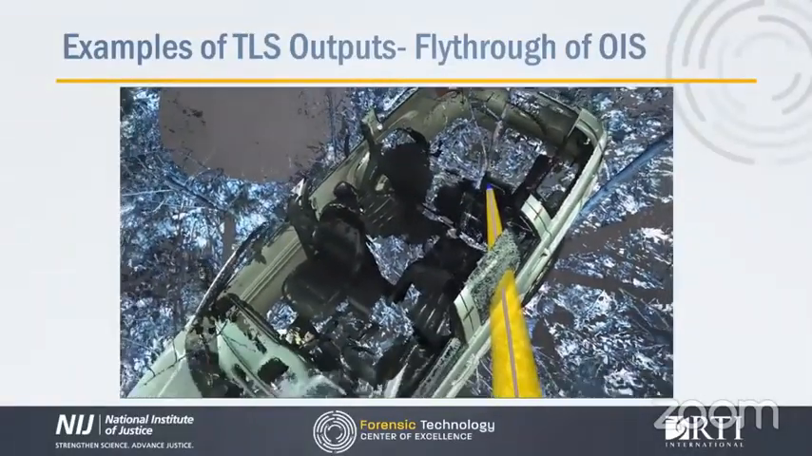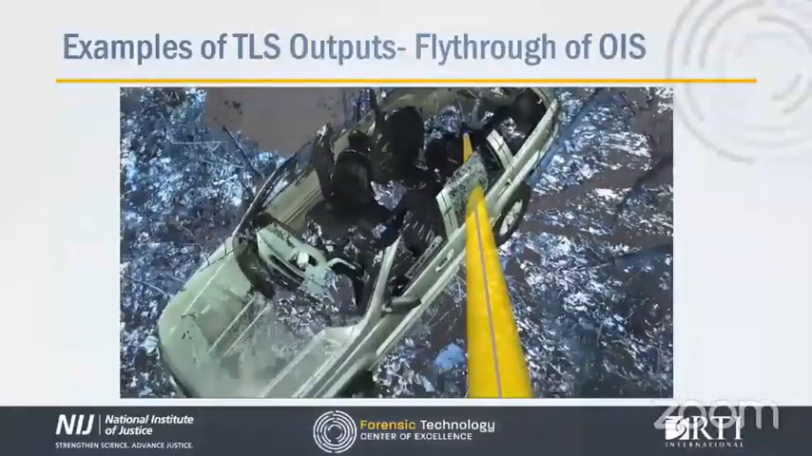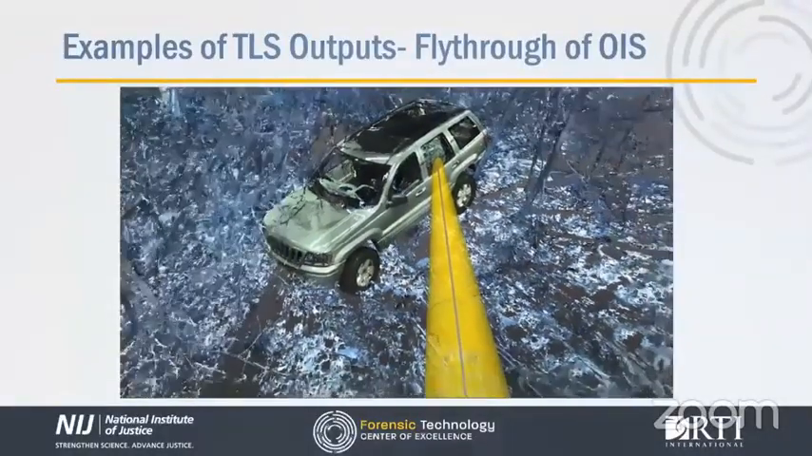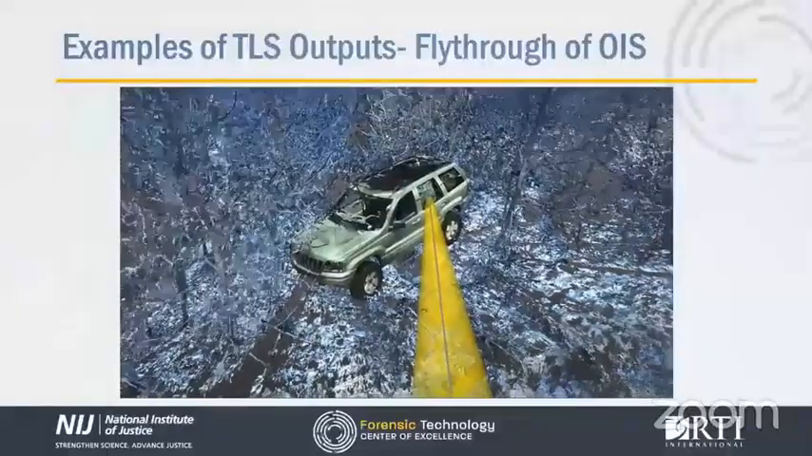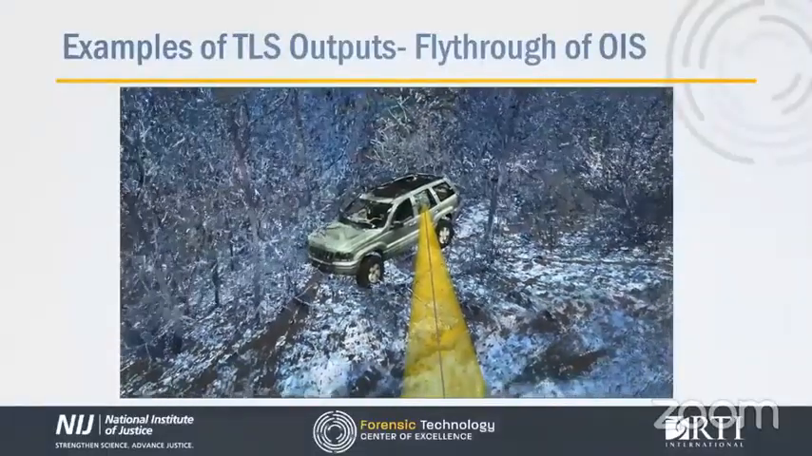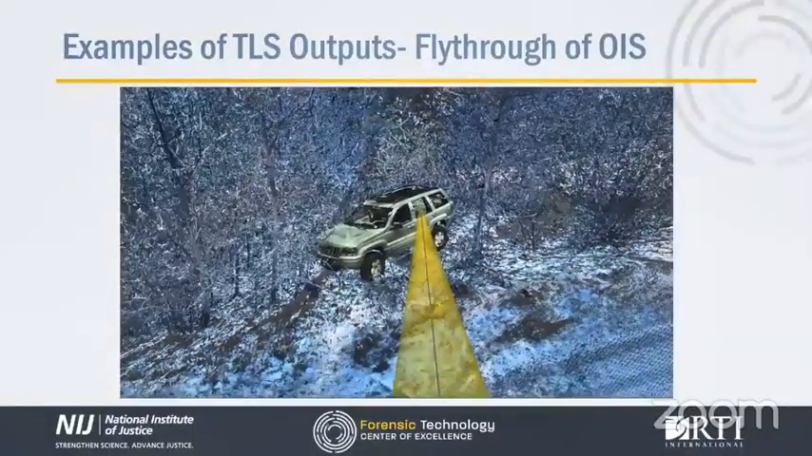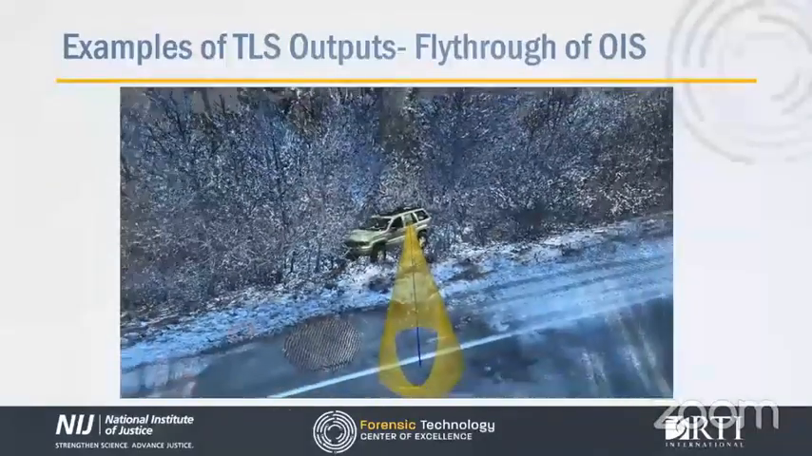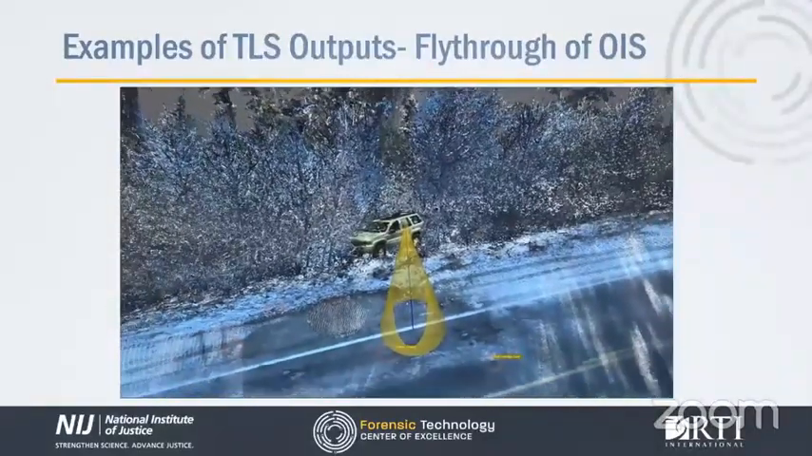Additionally, this data set also represents a workflow change or additional workflow flexibility in that the vehicle scene was scanned back at the laboratory and then reintroduced virtually into the data set at its point of rest.